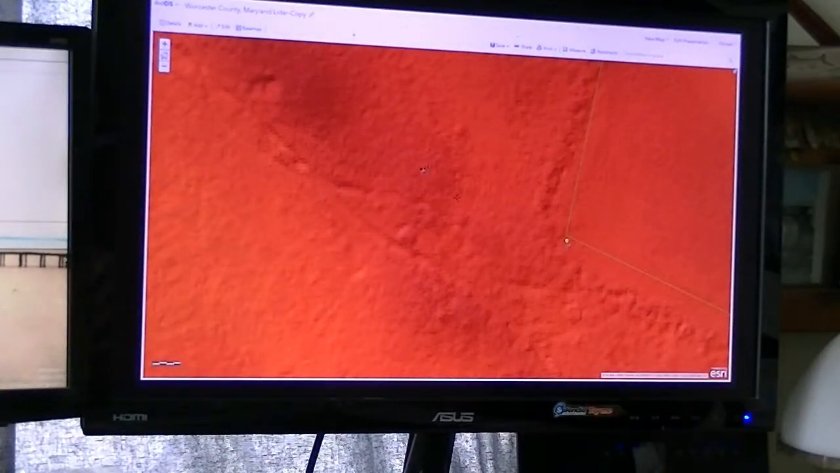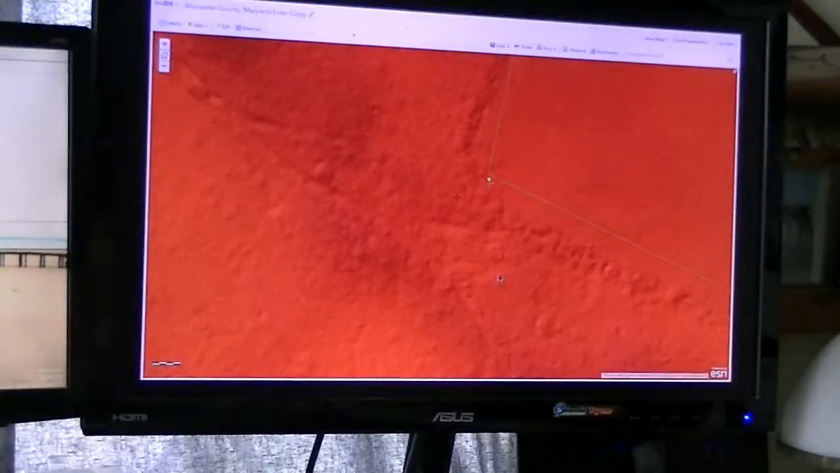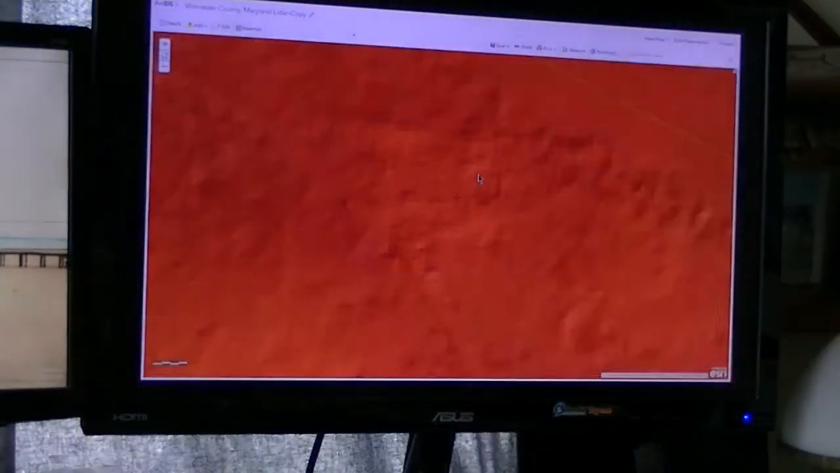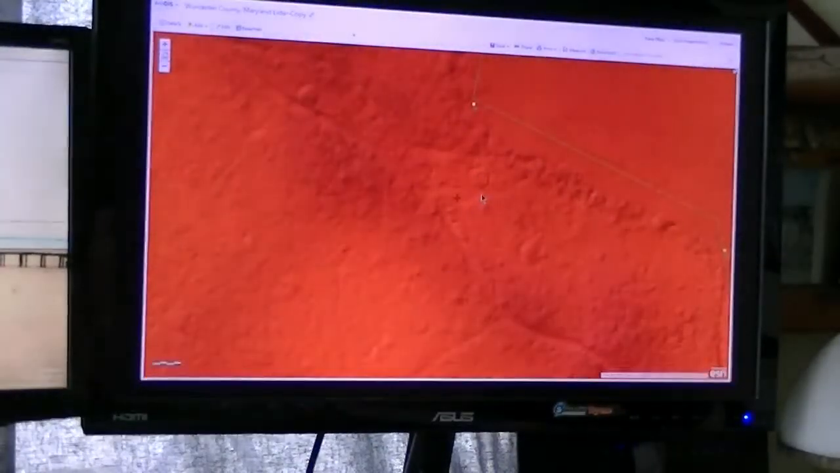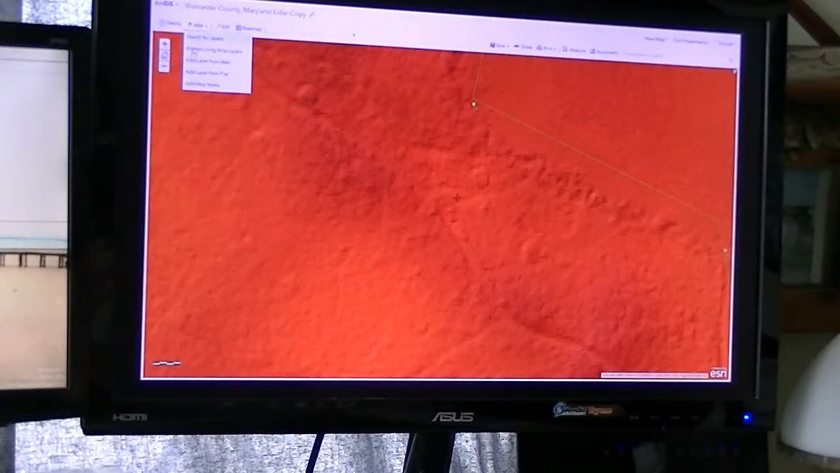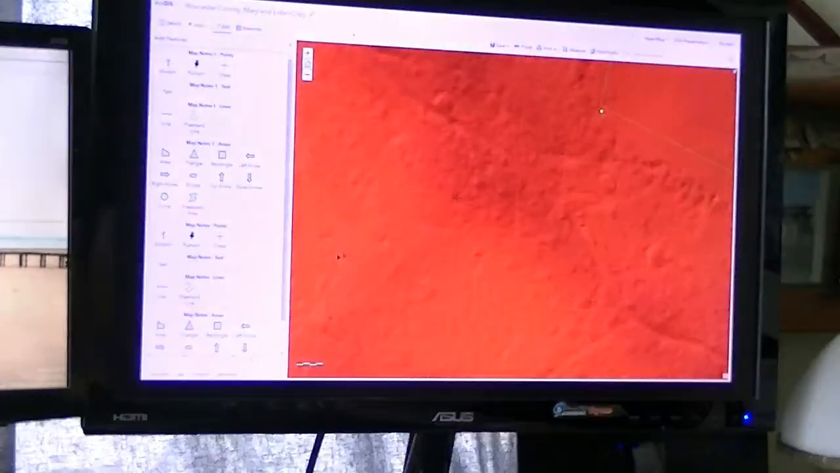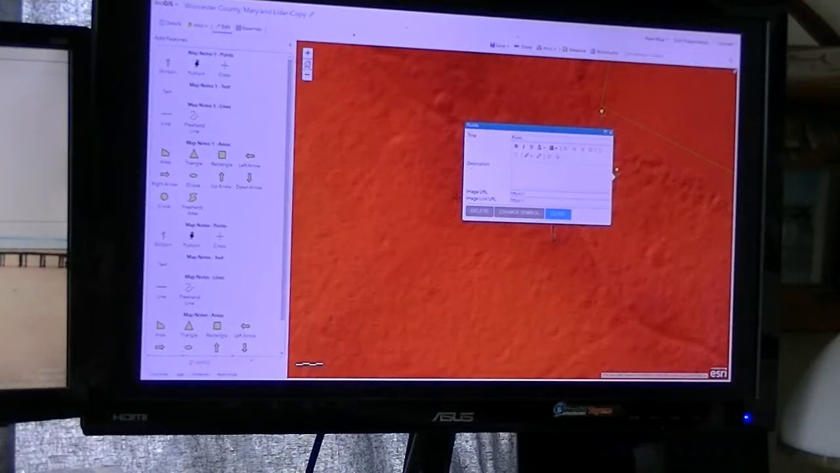I'm looking for a house, you know, and here it is. Look at this nice square foundation. So I'll put a pin in that one, right there.